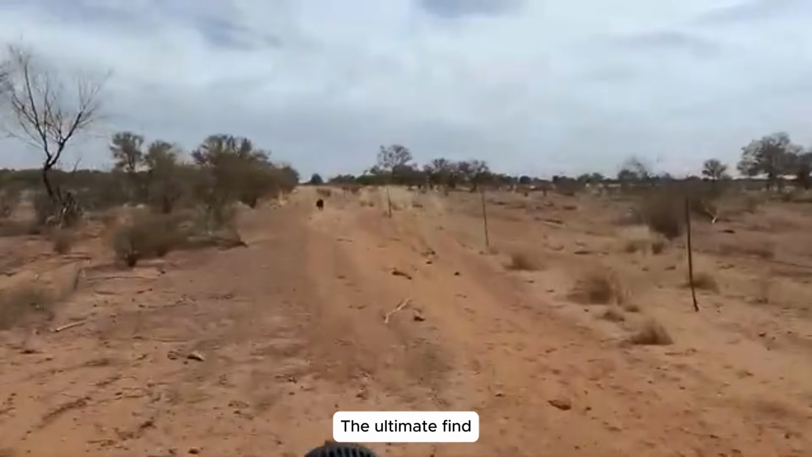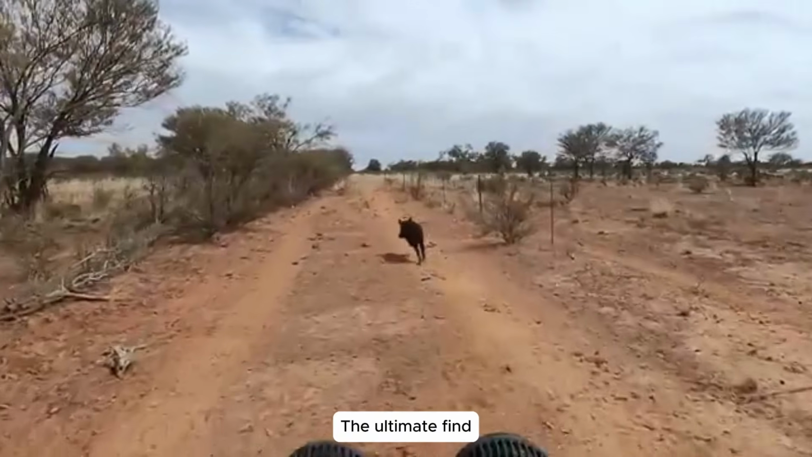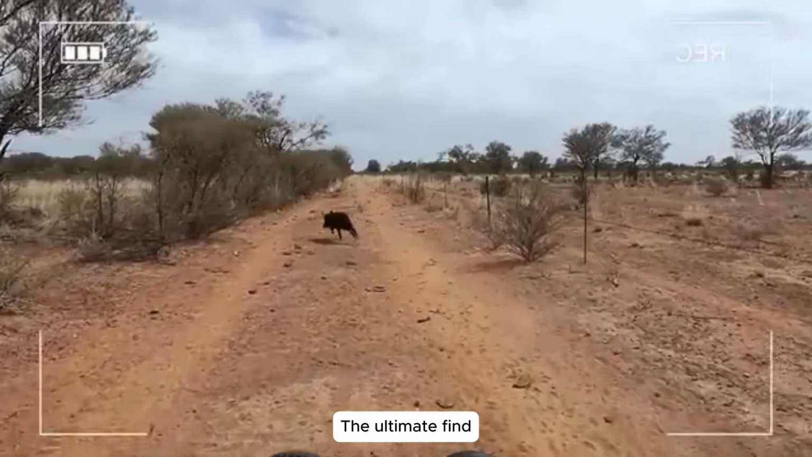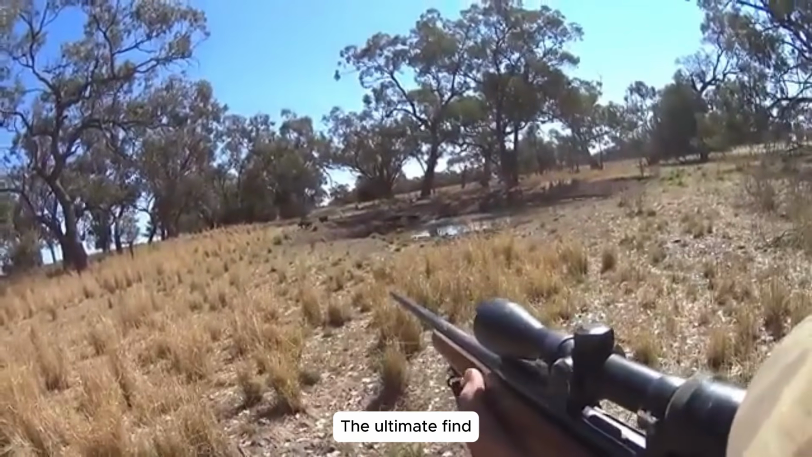In the distance, I spotted a boar foraging, oblivious to our presence. Moving silently, I closed the gap, selected a perfect vantage point, and steadied my rifle. A single, calculated shot rang out, eliminating another threat from our precious land.